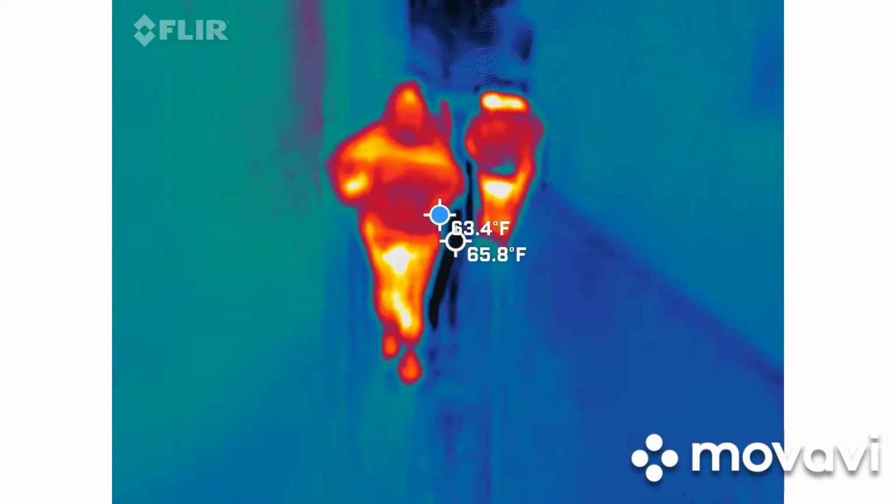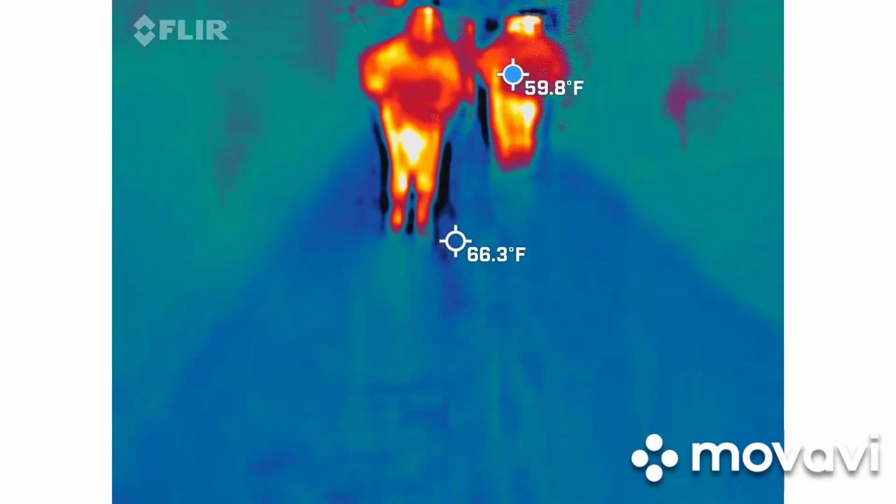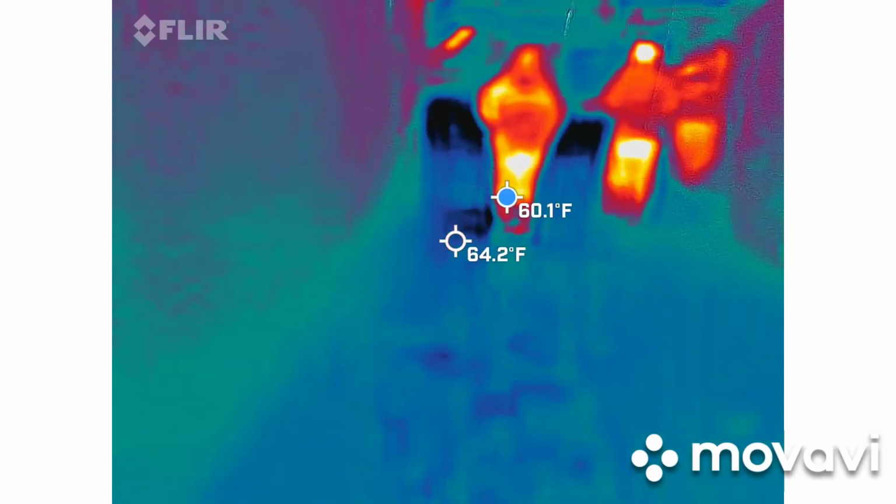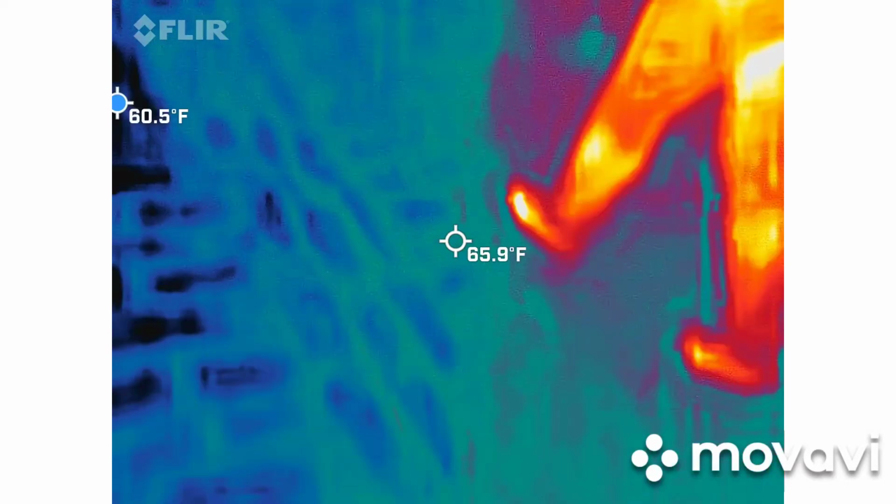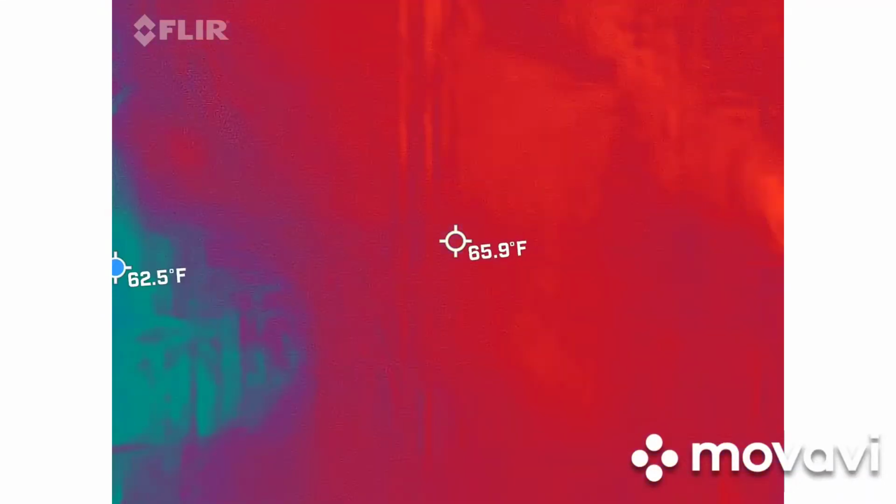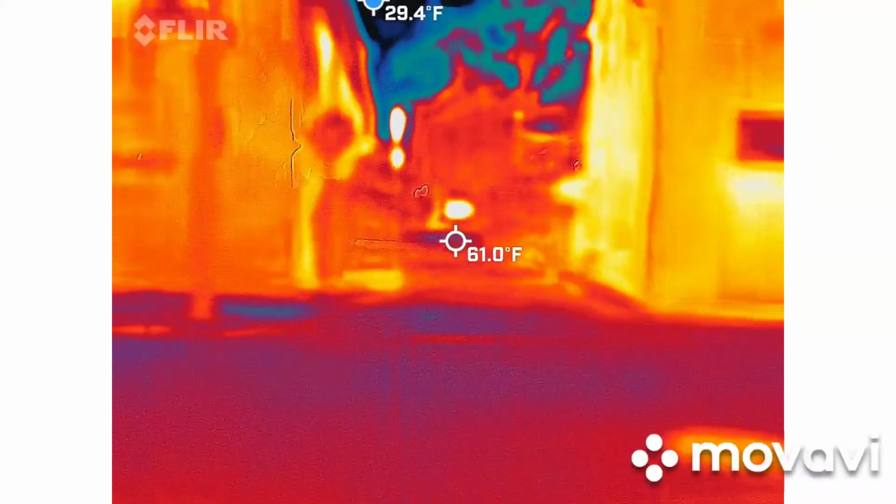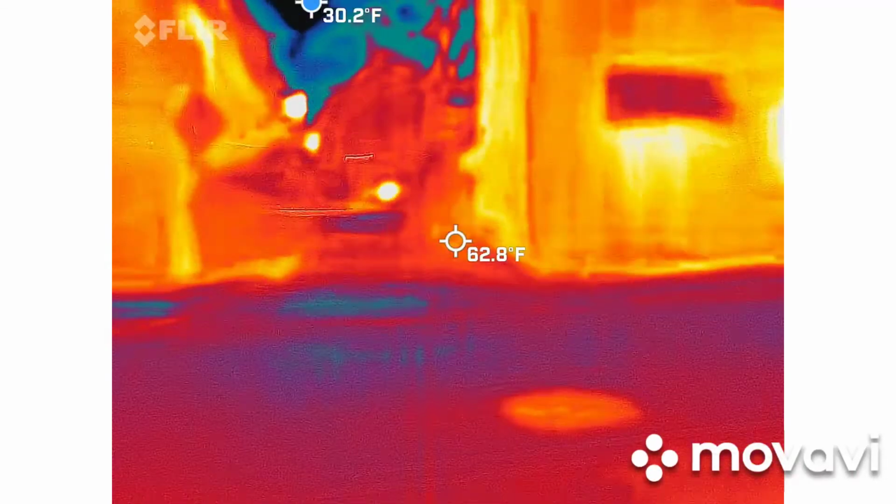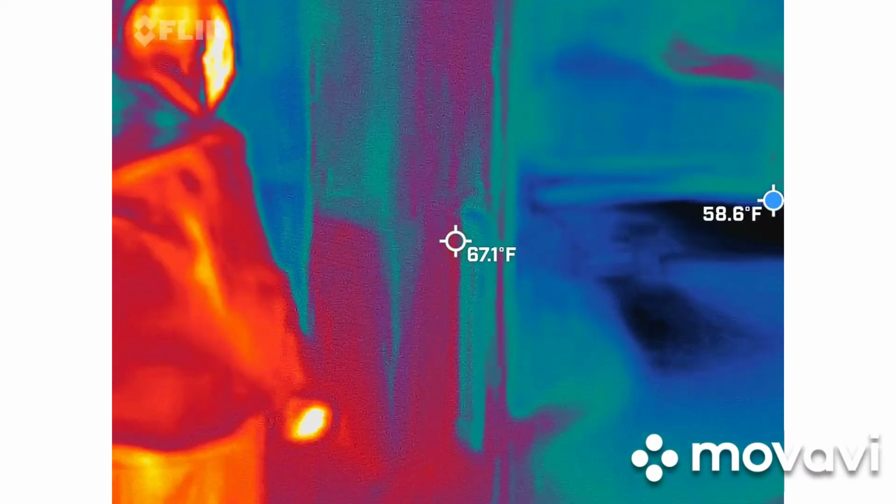Can you not break your knee or anything? Well, I'm trying, but I gotta keep this camera up. I can't look when I'm walking. It's cobblestone. Anyway. I need you to stay in the frame though, so I can pick up your screen.